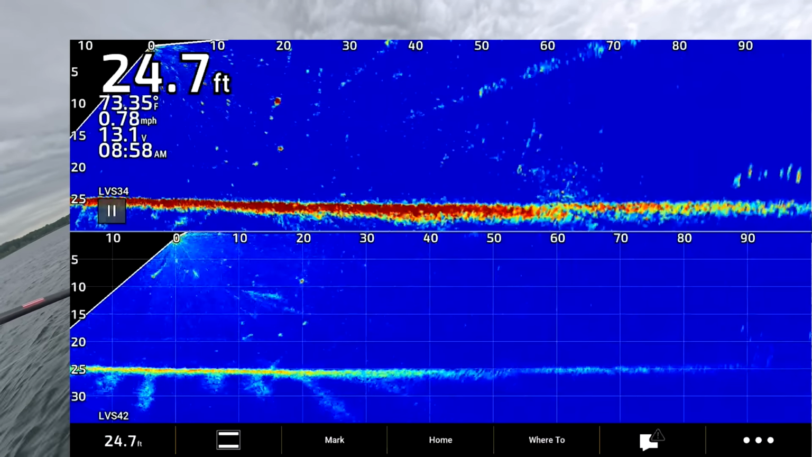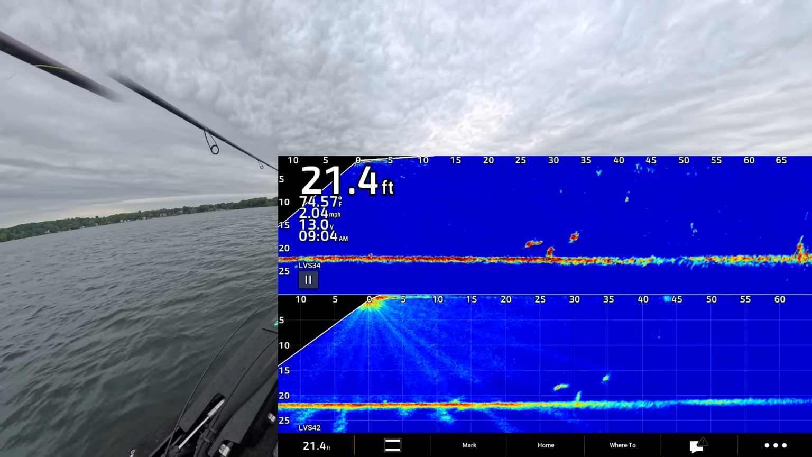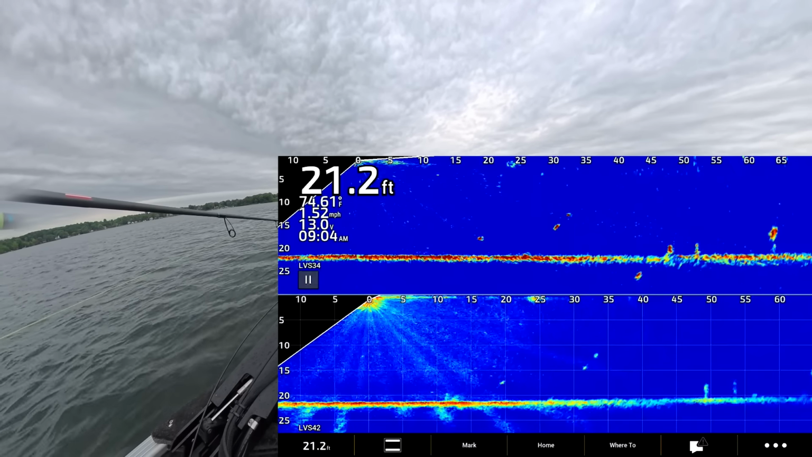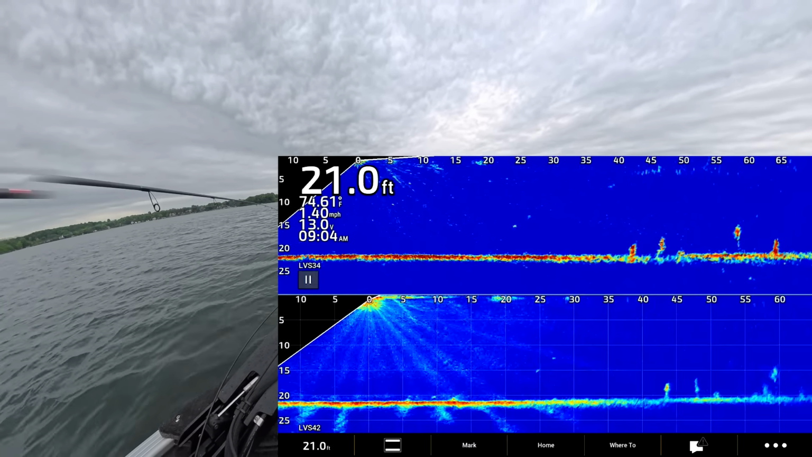All right, let's go to this other hump. There's a lot more standing weeds. All right, nice couple marks out at 45 feet right there.